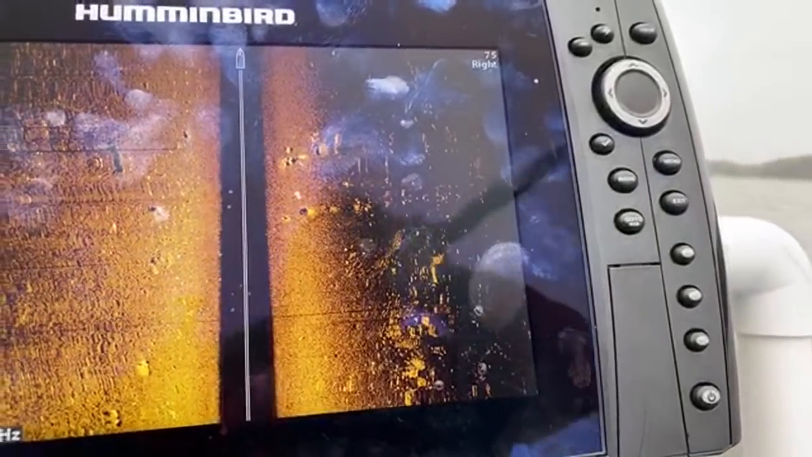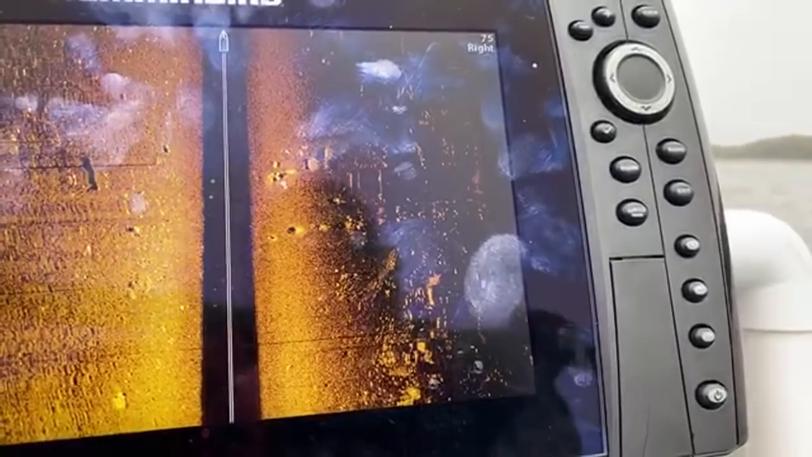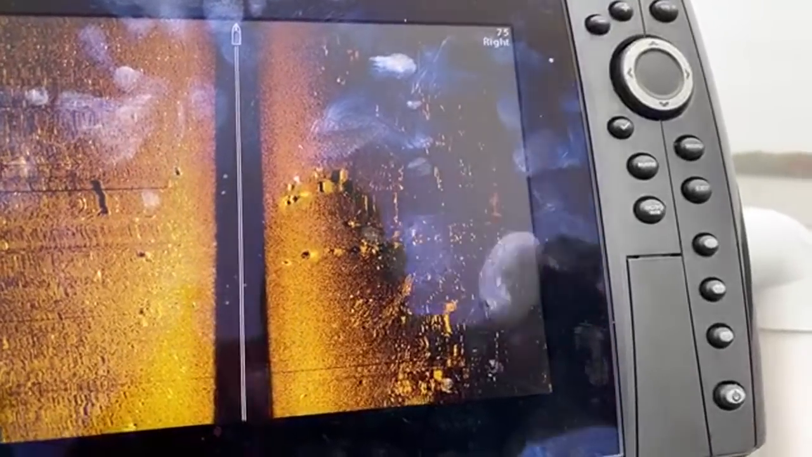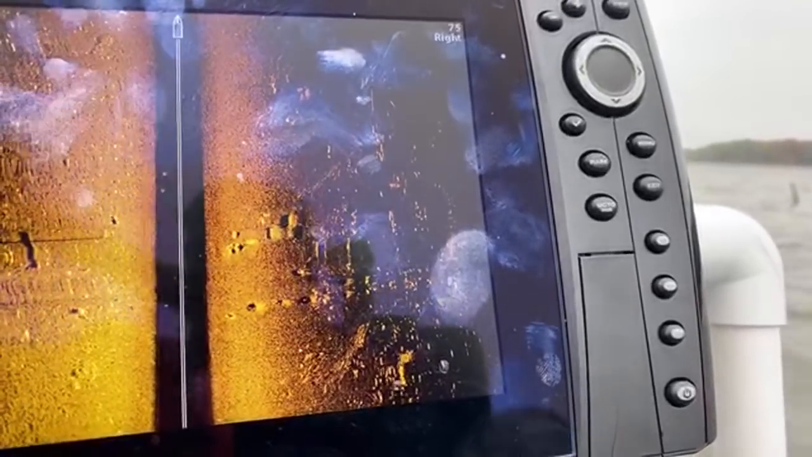Because right now I'm just using my stand. More PVC, eh? That's right. Bigger boat. No, this boat will do just fine. Would be nice to have a trailer or a trolling motor though.